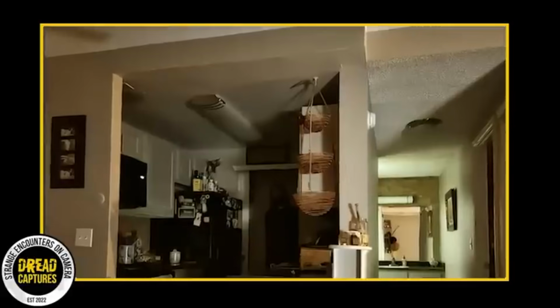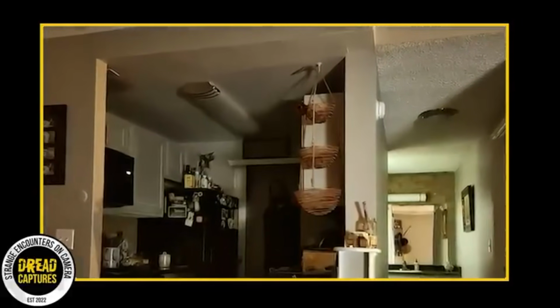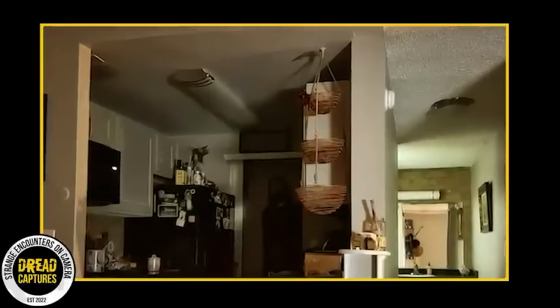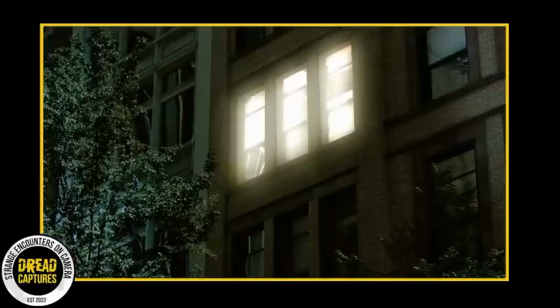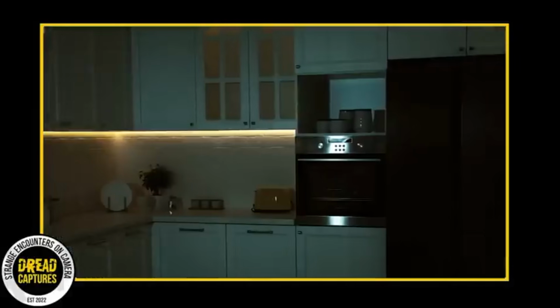A Reddit user recently posted a photo that caught a lot of people's attention. The photo was taken using Samsung's advanced night vision technology. The person who uploaded the picture mentioned hearing odd sounds in their apartment, especially coming from the kitchen area. Sounds like tapping and the opening and closing of cupboard doors have been keeping them on edge. Adding to the eerie vibe, the apartment building itself dates back to the 1970s and has a bit of a sketchy reputation.